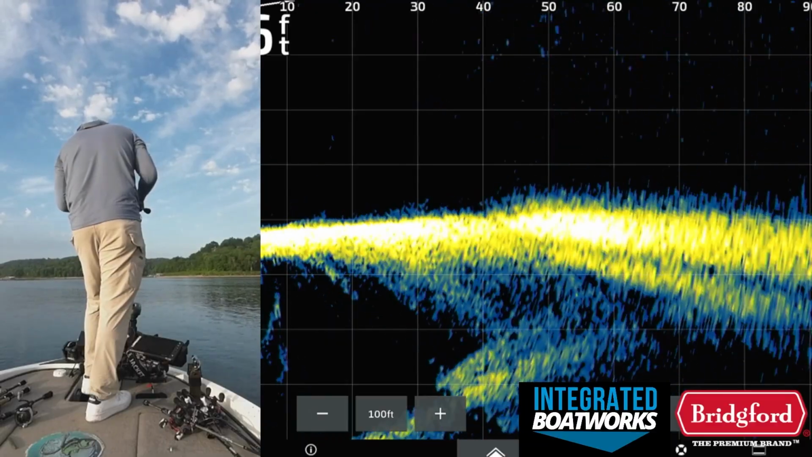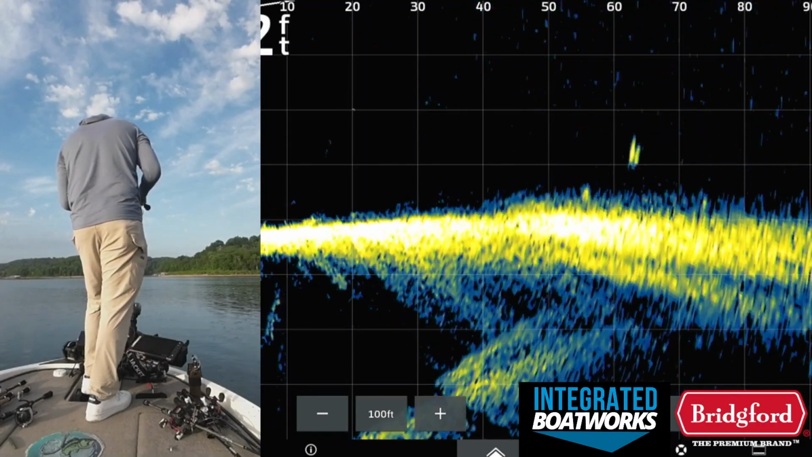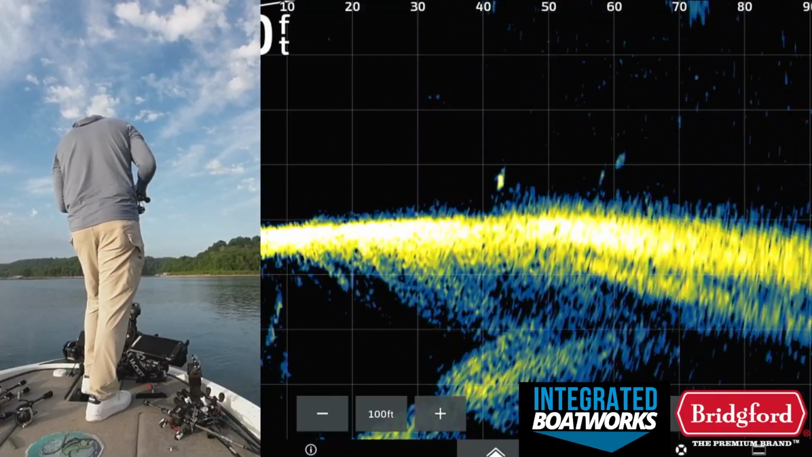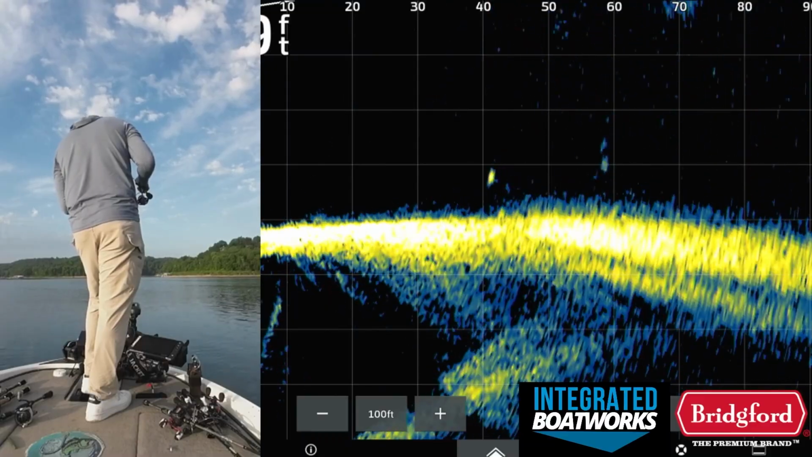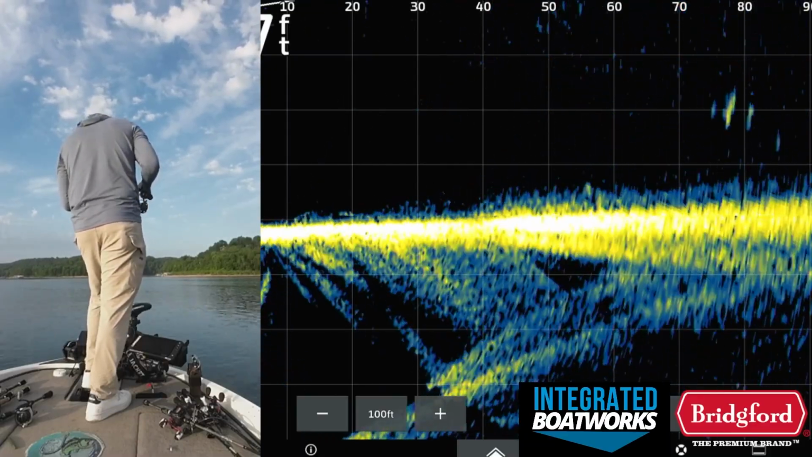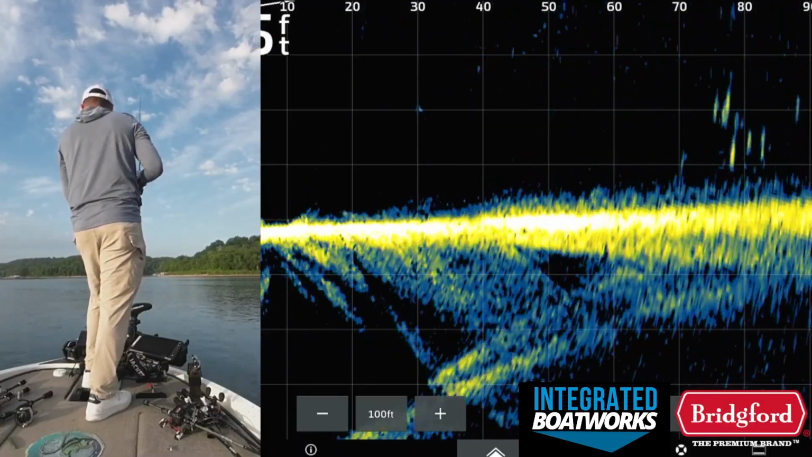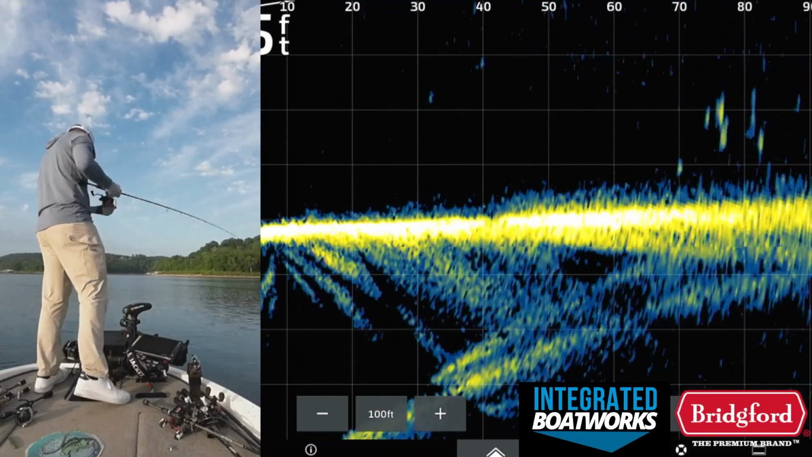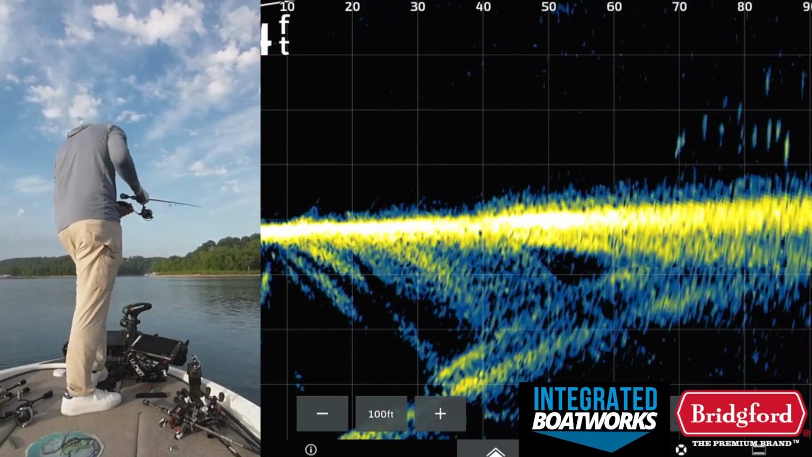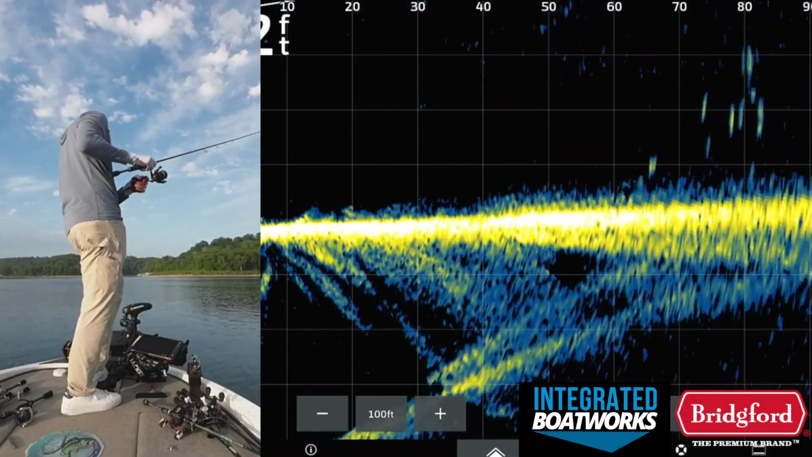I can't even see my bait, it's so small. Oh, here they come. Oh, come on. If you're not going to eat the smallest bait in my tackle box, I don't know what you guys are going to bite. That's a lot of fish right there. Oh, they're all coming up on it. Come on.